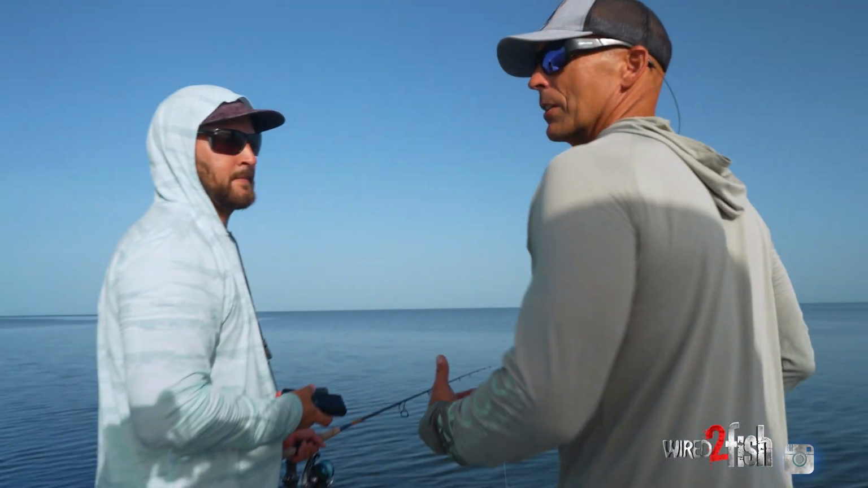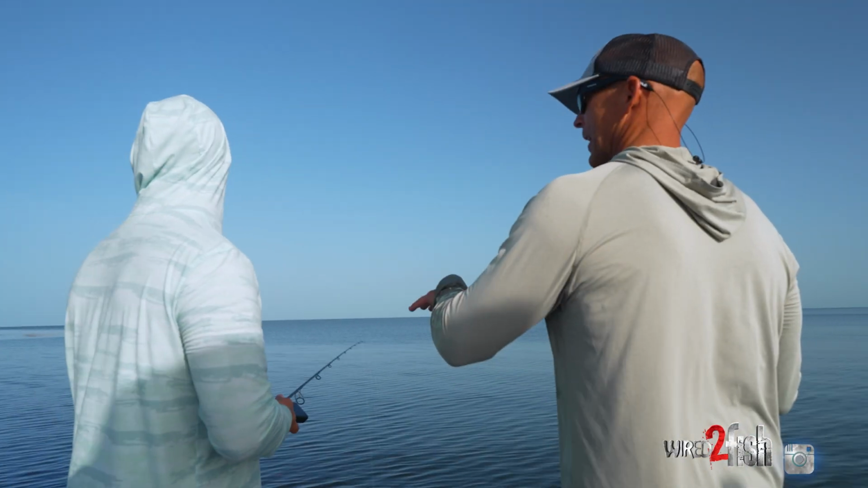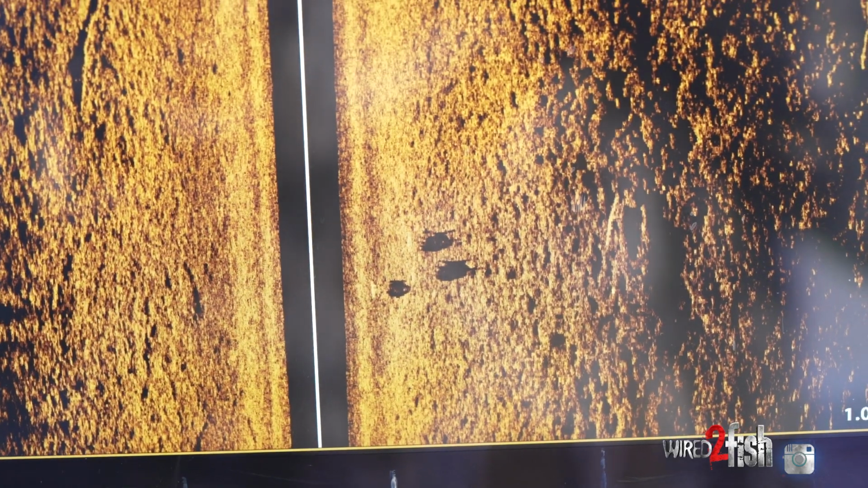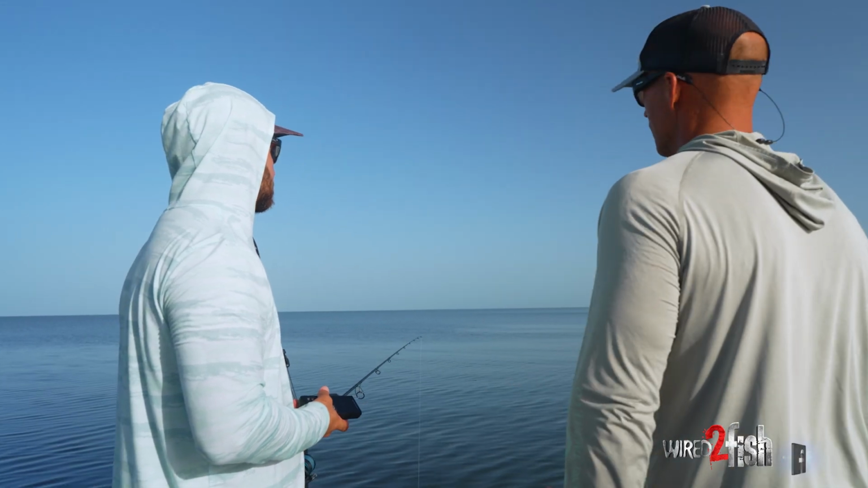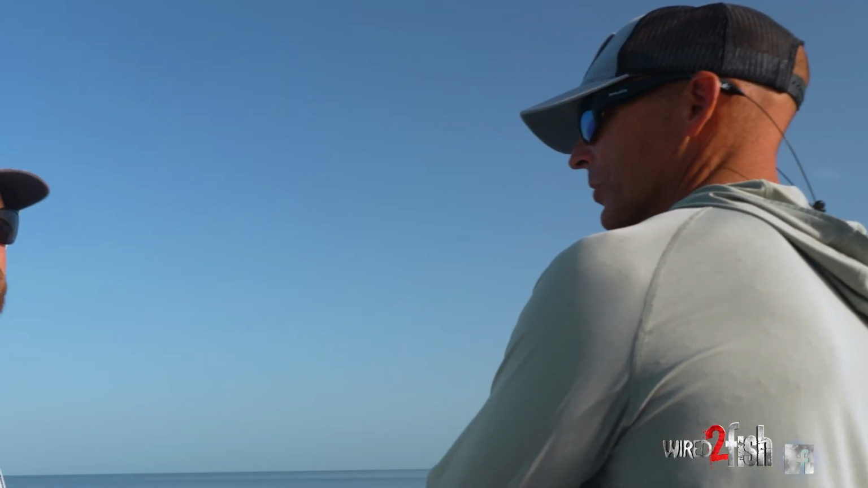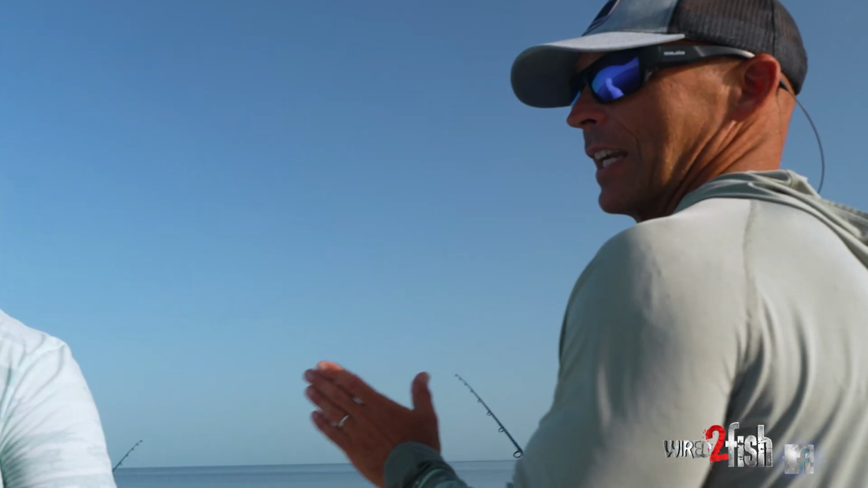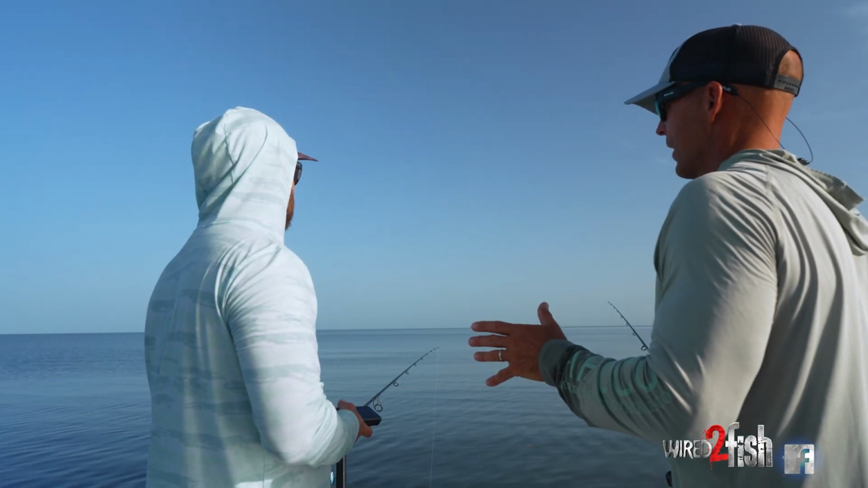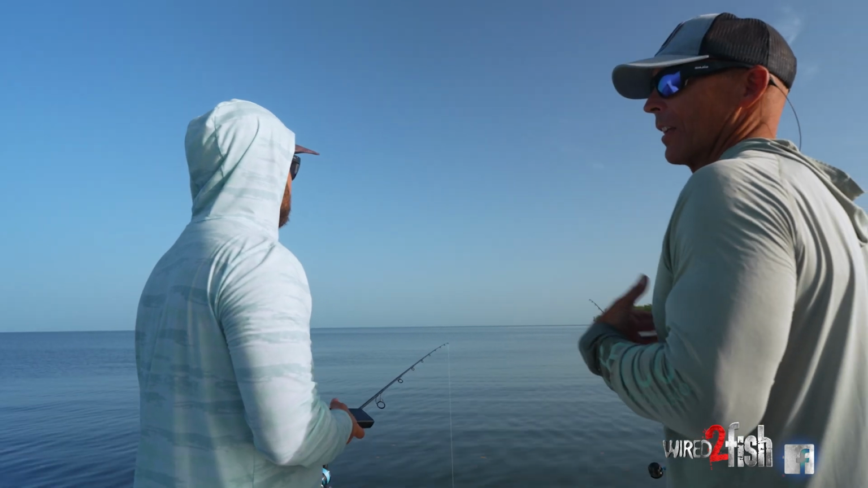Generally, first thing in the morning, you have a lot of activity. They're starting to slow down a little bit. We'll keep scanning with the side imaging, but we also have an effect here where the tide's starting to die. So we may have to make a little move, but we'll do some side imaging scanning before we take off. And that's critical. This is where sometimes I think I know what they're doing and I learn something.